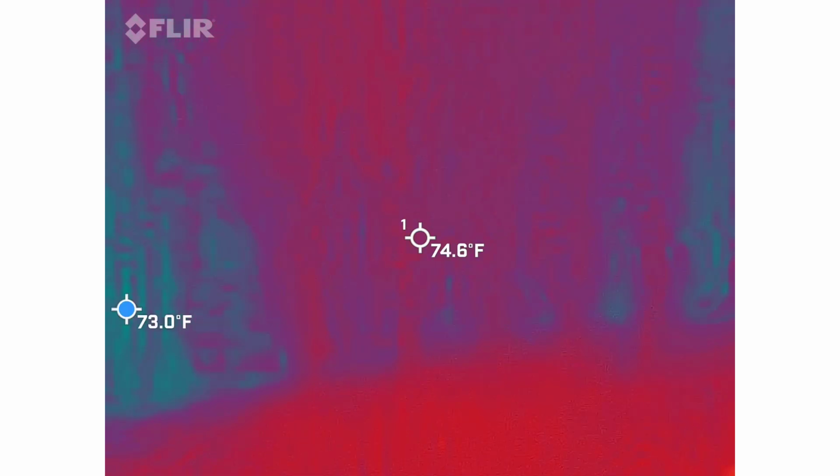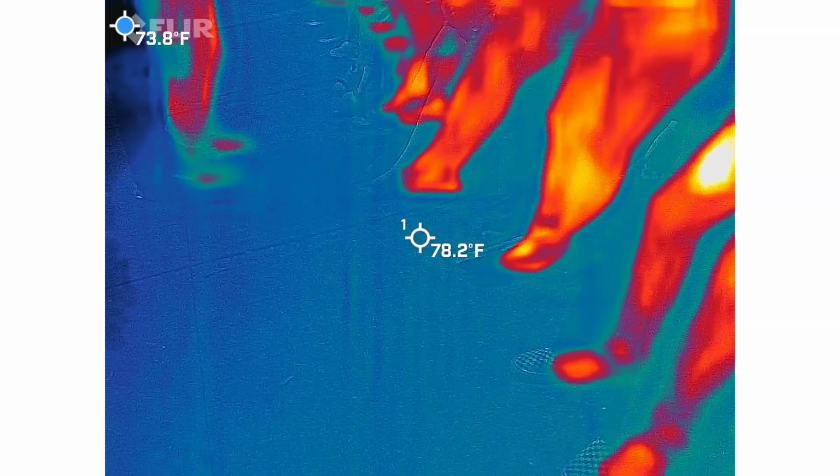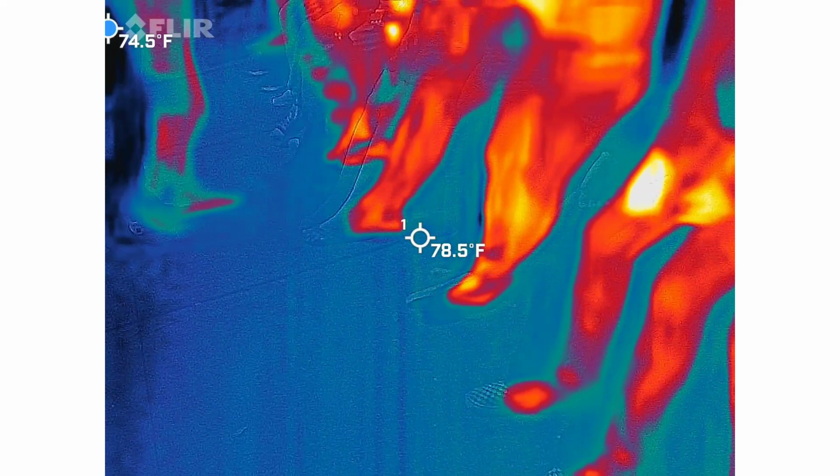I have no idea what's actually happening. They're journalists. This feels like the middle of July to me. This is what it's on. They're journalists. Is that what it said?